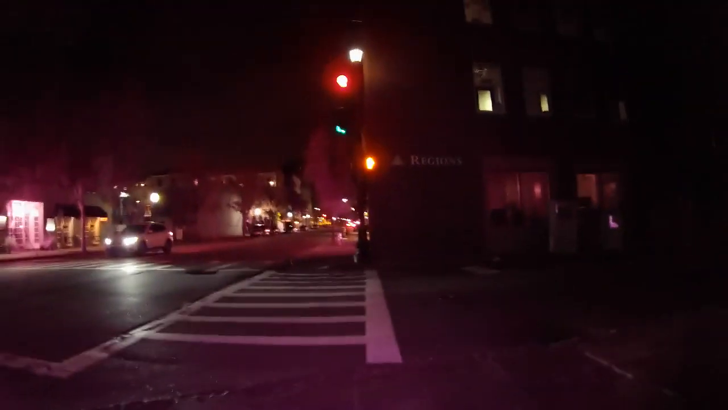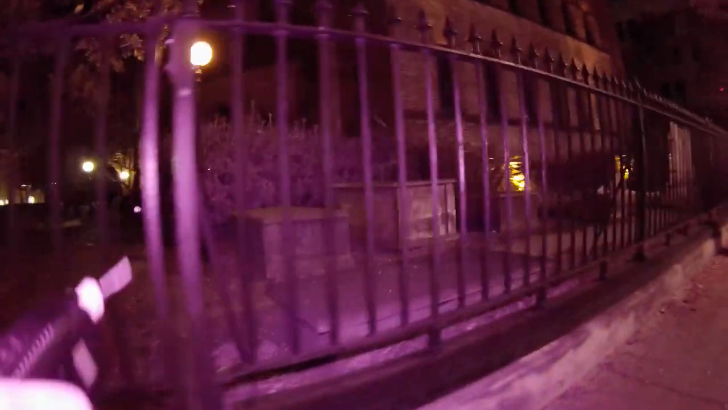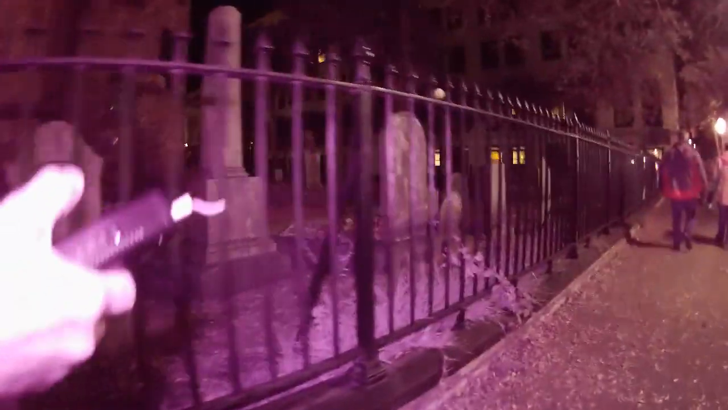No, across the street. This is the place with the big balls that we walked around the other day. The thing he took a picture of.